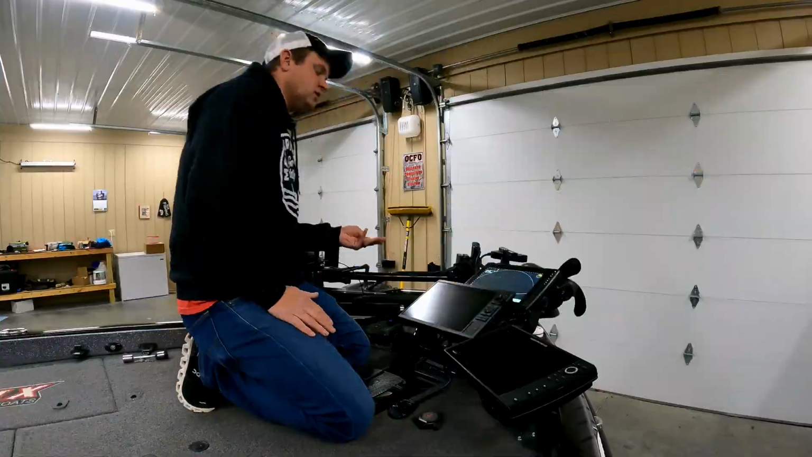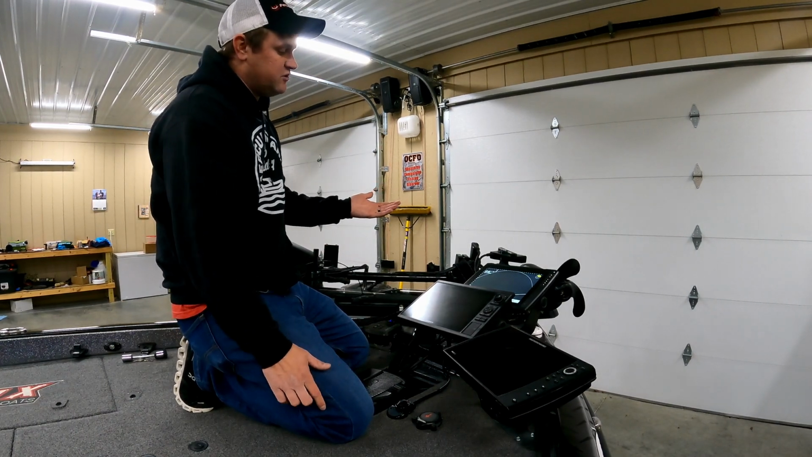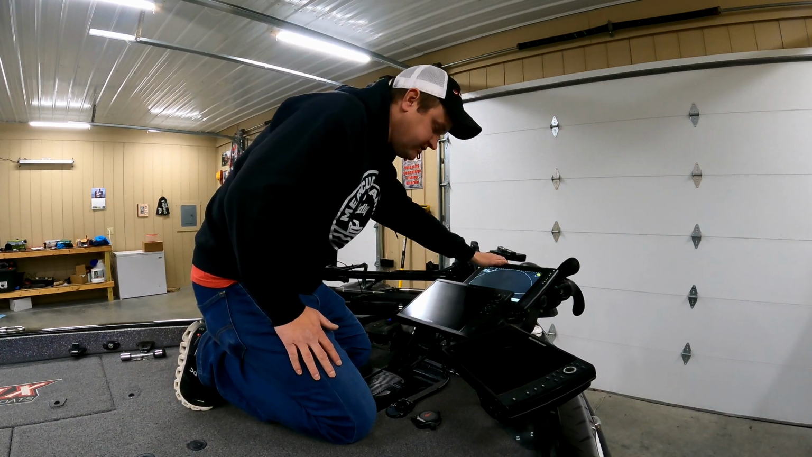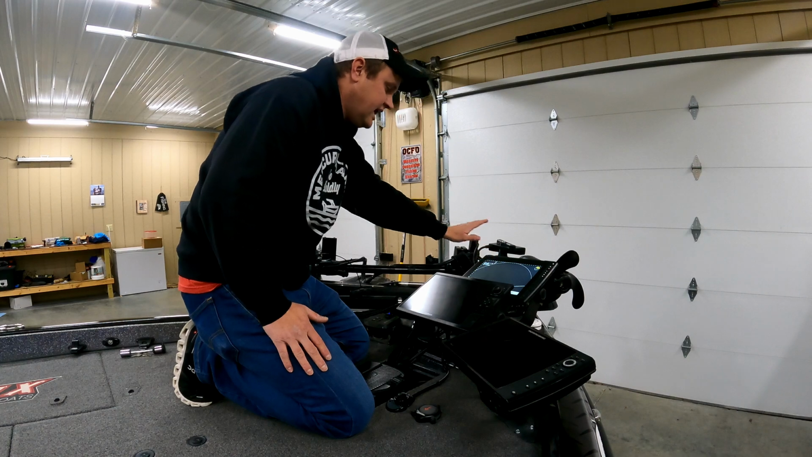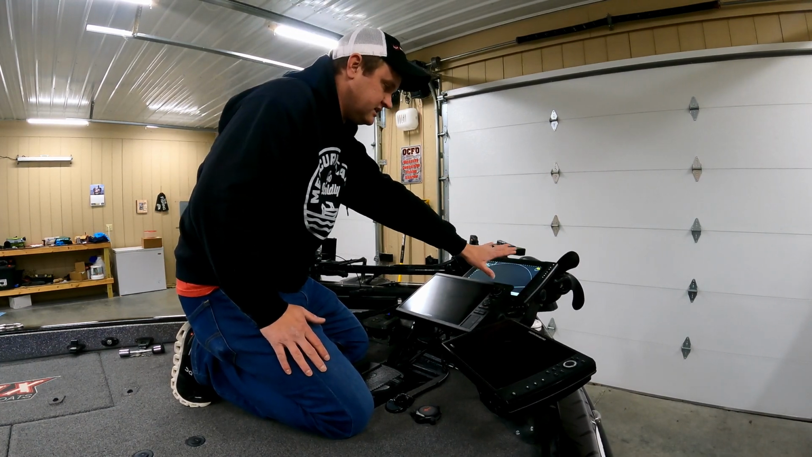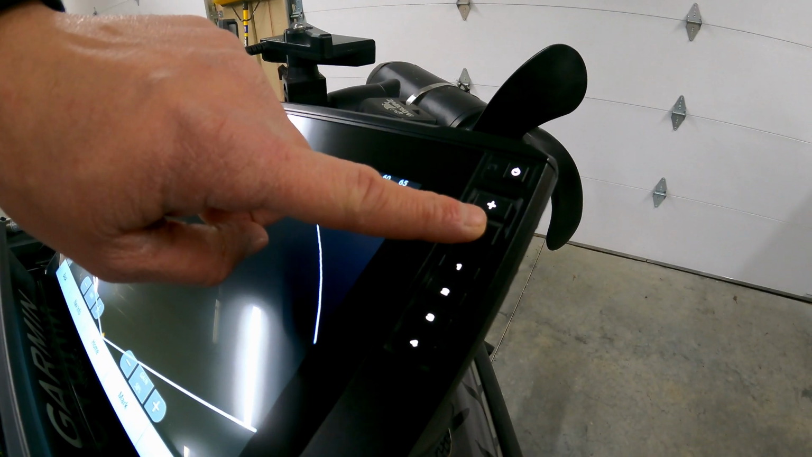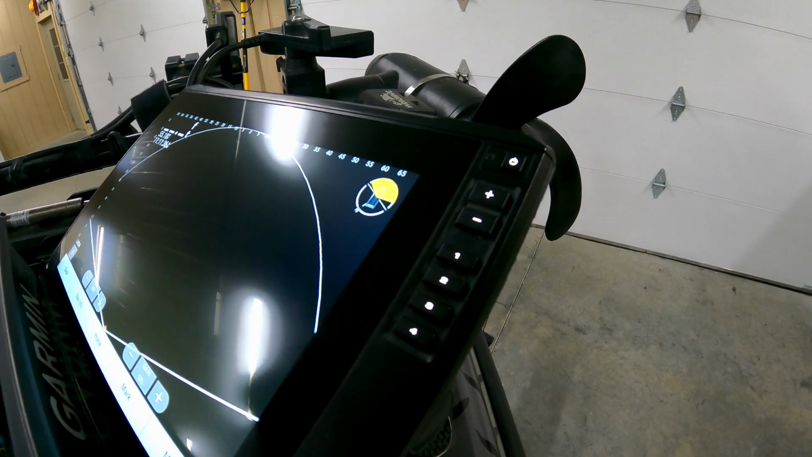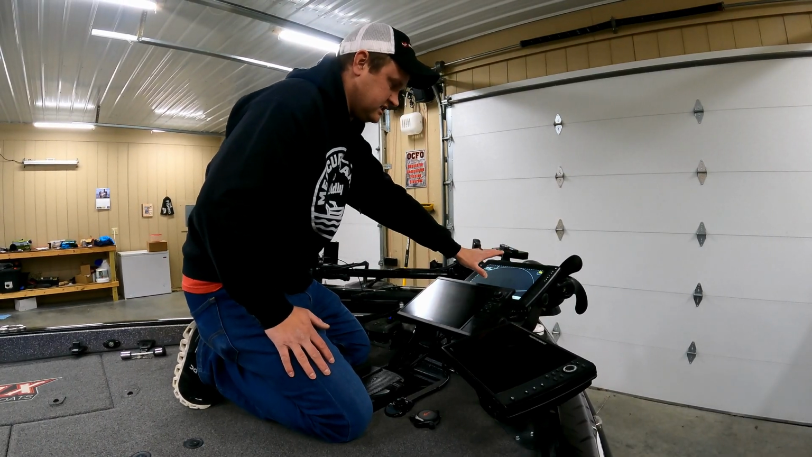So in today's video we're going to break down all the different buttons. As some of you may know, this is a touchscreen unit. Unlike my 1222, this is a touchscreen unit, and you can do basically everything from the touchscreen. There's a power button, a plus and a minus button, and then 4 shortcuts that you can save on the side, but everything else is a touchscreen.